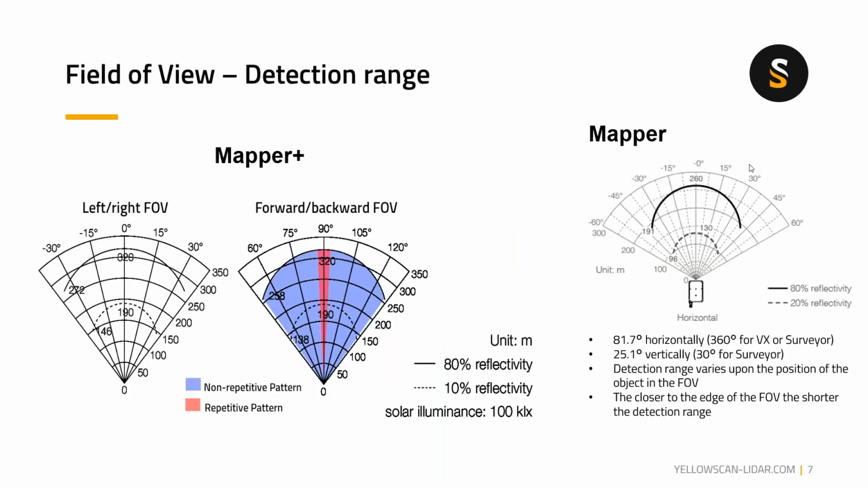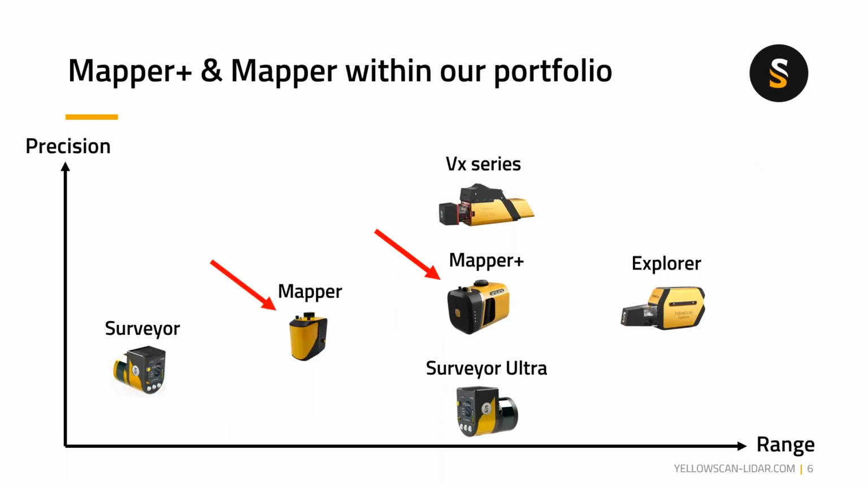Here is an overview of the Mapper Plus and the Mapper, and where they sit within our YellowScan product portfolio. With precision versus range, you will see that the Surveyor, which uses the Velodyne VLP-16 scanner, is at the lower range.